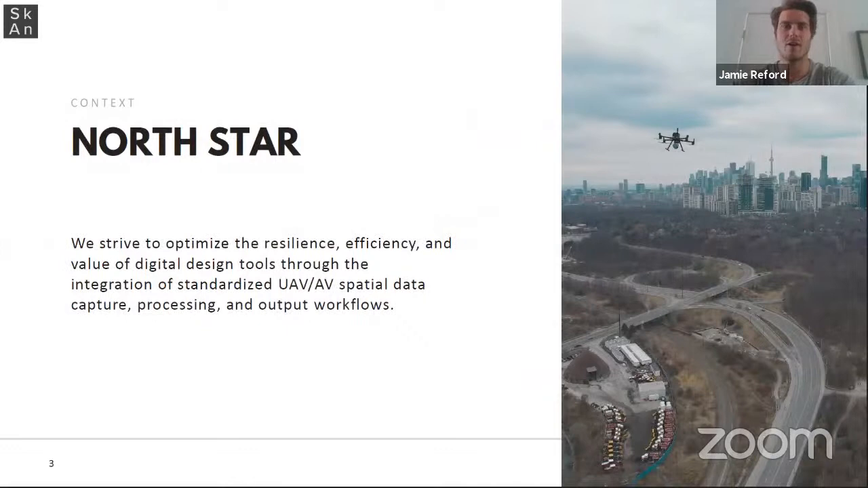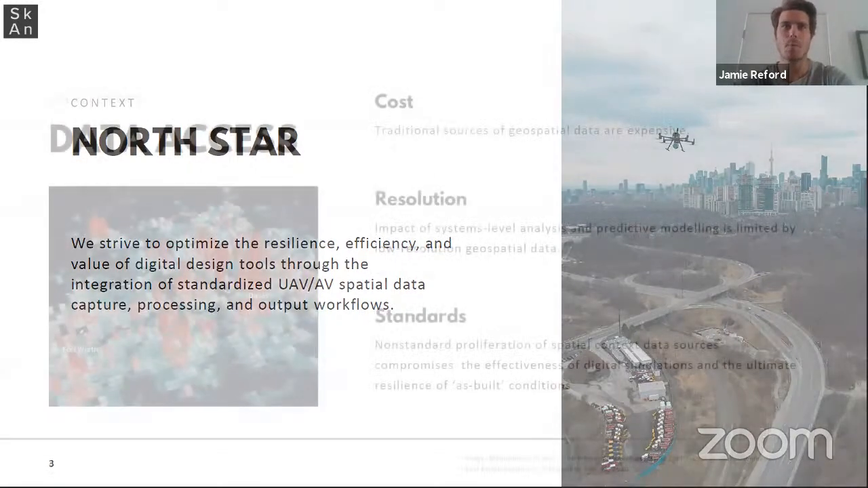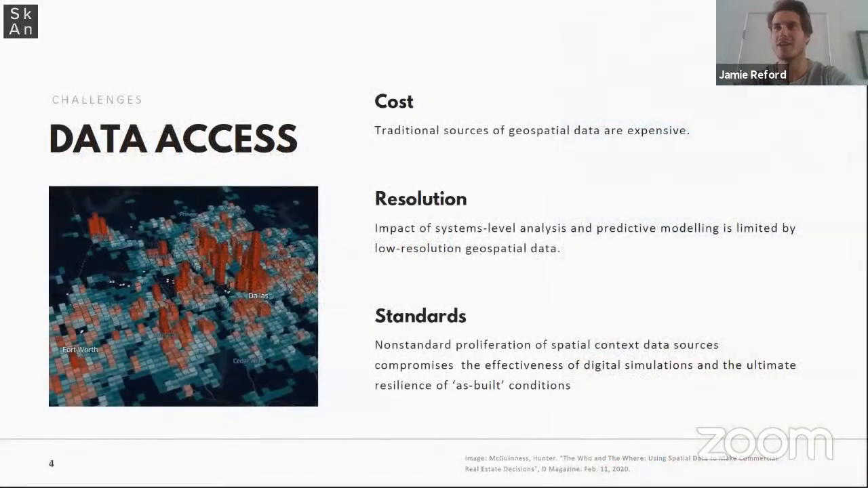As mentioned, our main focus really is to optimize the resilience, efficiency, and value of digital design tools through the integration of drone data capture. Some of the traditional challenges facing spatial data right now, first and foremost, cost. It can be very expensive to capture high resolution geospatial data. Resolutions themselves vary widely depending on how the data is captured.